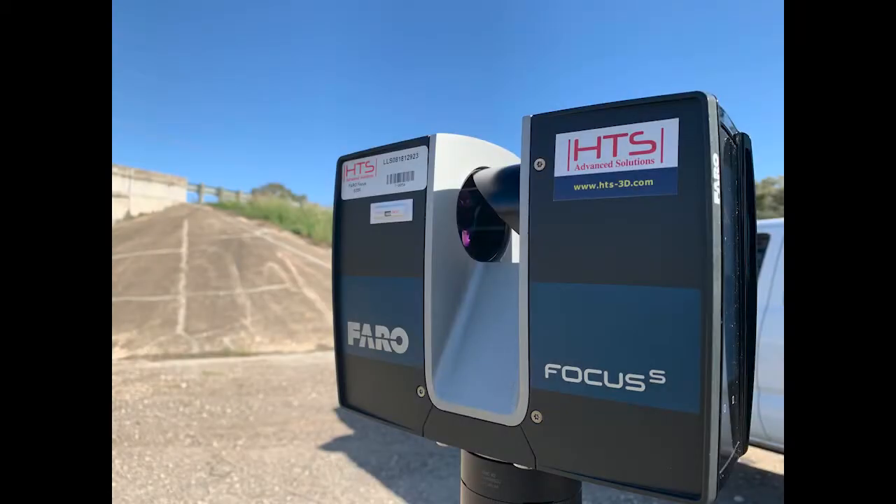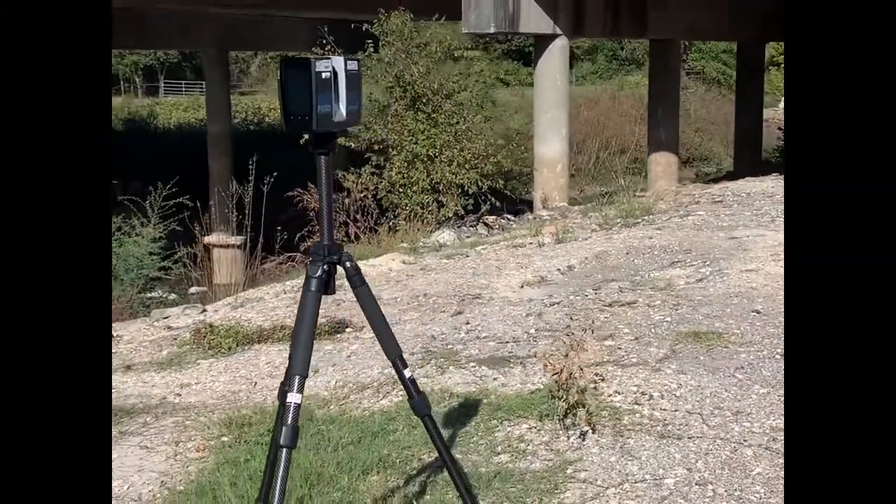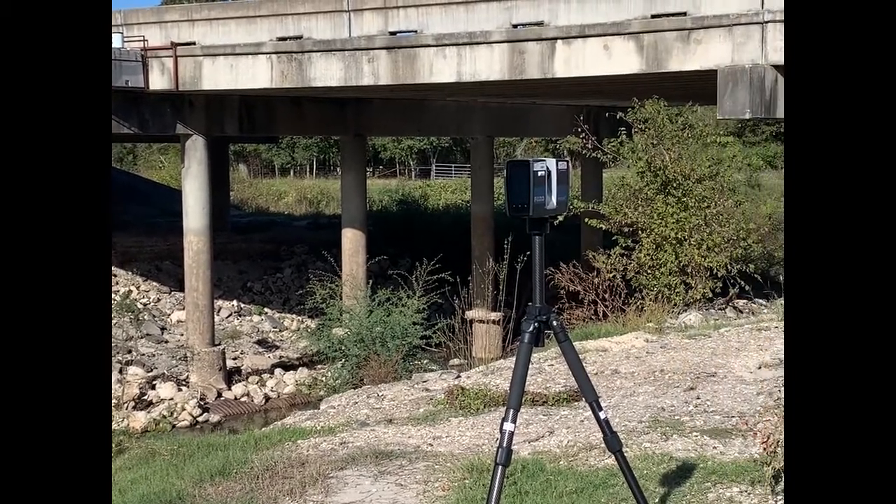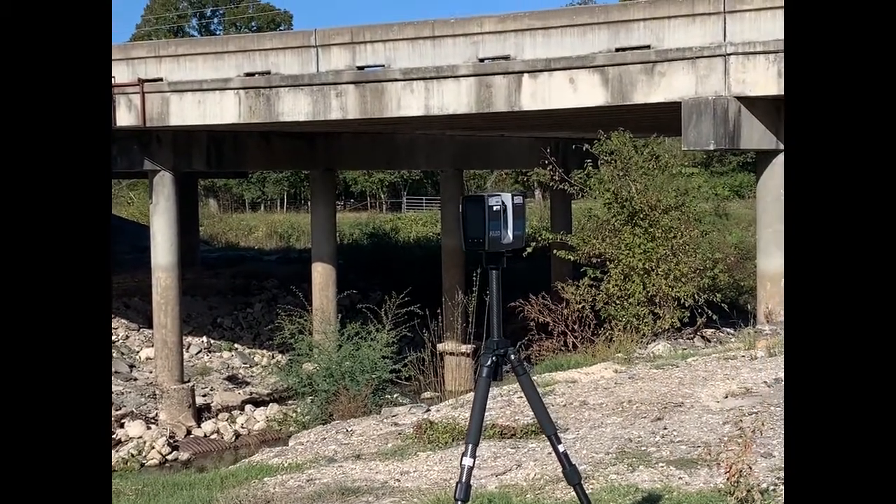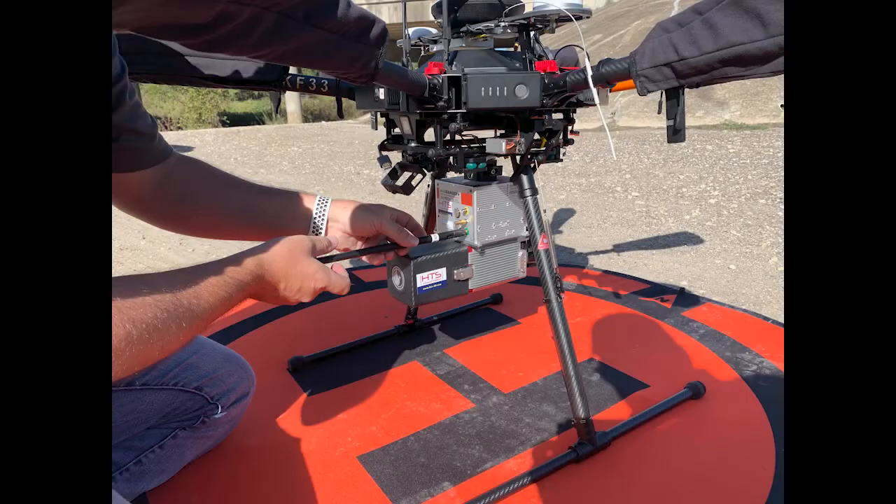This is the terrestrial LiDAR unit, which is a Faro Focus S350. It's capable of taking up to about 975,000 points a second. It's a very common tool that's used in the surveying industry right now. Also, it has an integrated color RGB camera, which is really nice too, because your point clouds can come back and be visualized really nicely with that. And we used that primarily under the bridge.